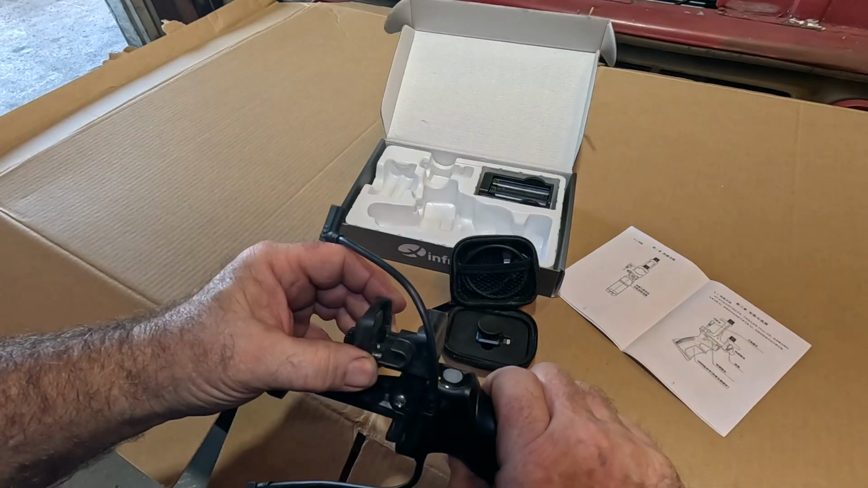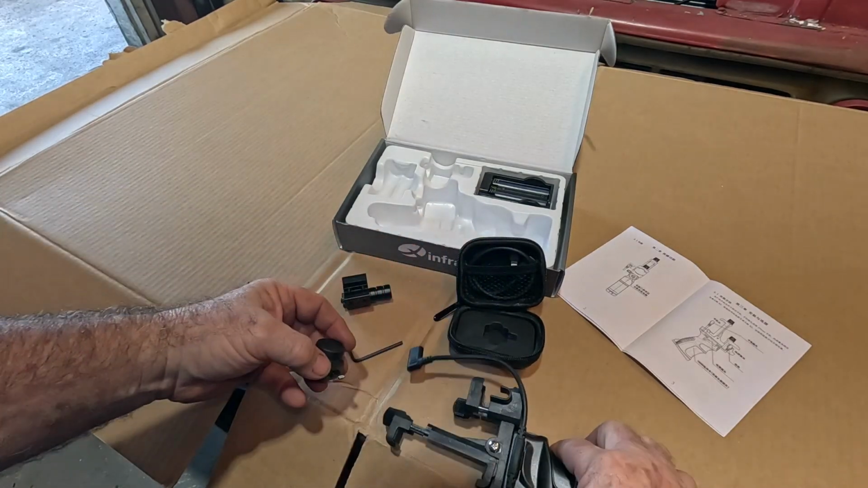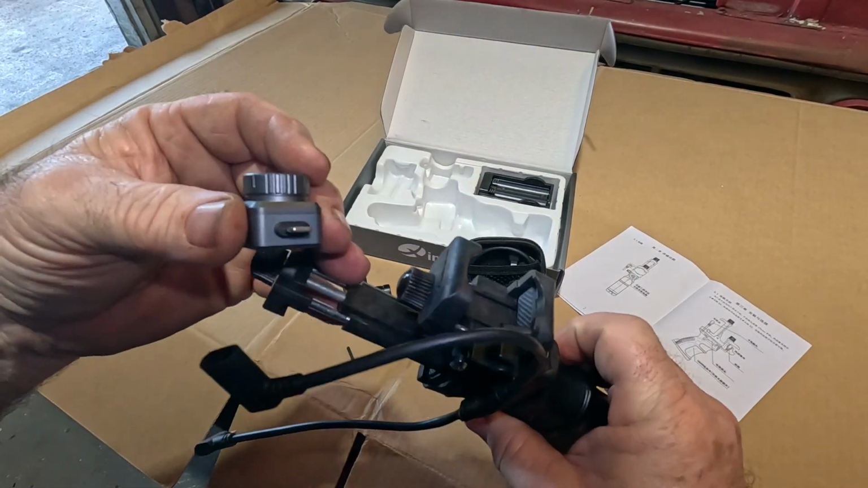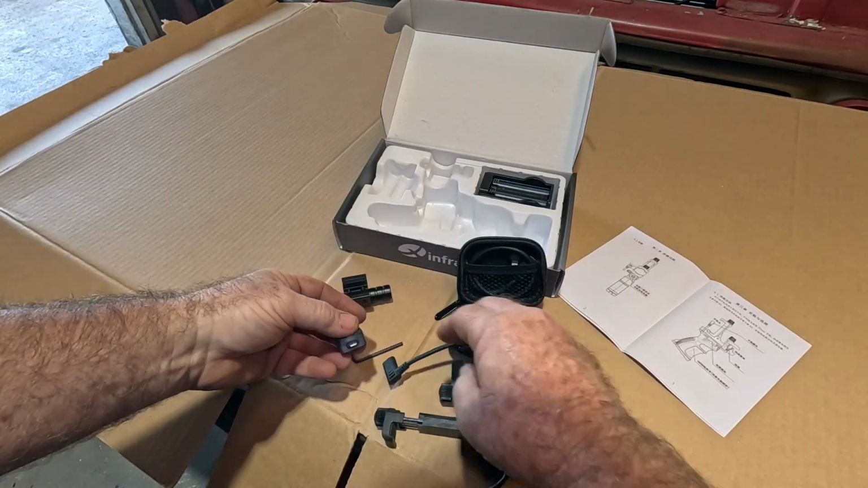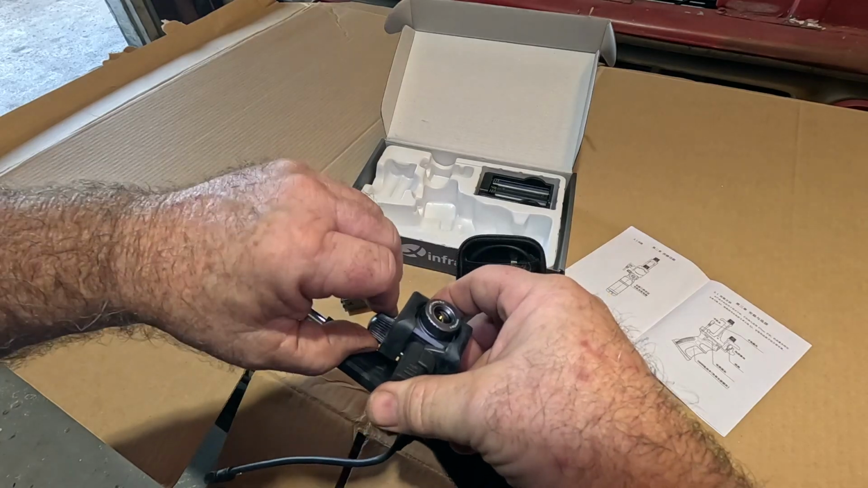Oh, this is cool. I thought they were just going to be like a chintzy little thing that would kind of flop around, and a piece of plastic that you would unscrew and screw in. But that's actually good. I like it. So this will plug into the camera. See how secure it holds it.